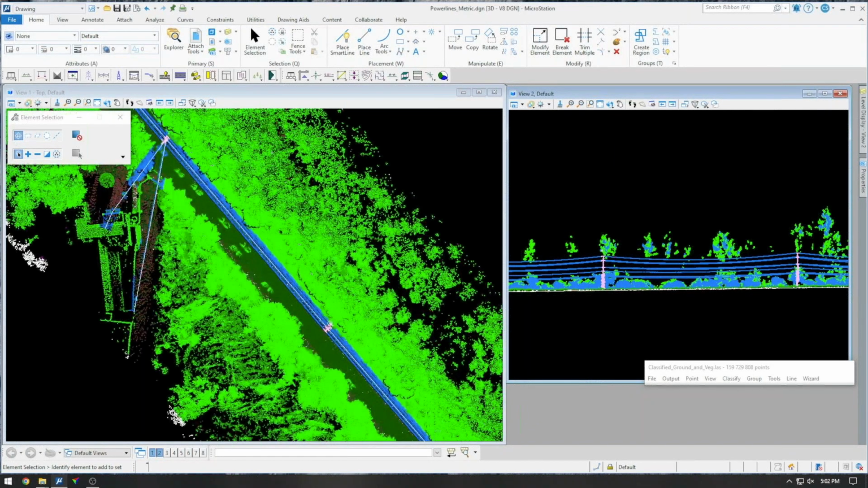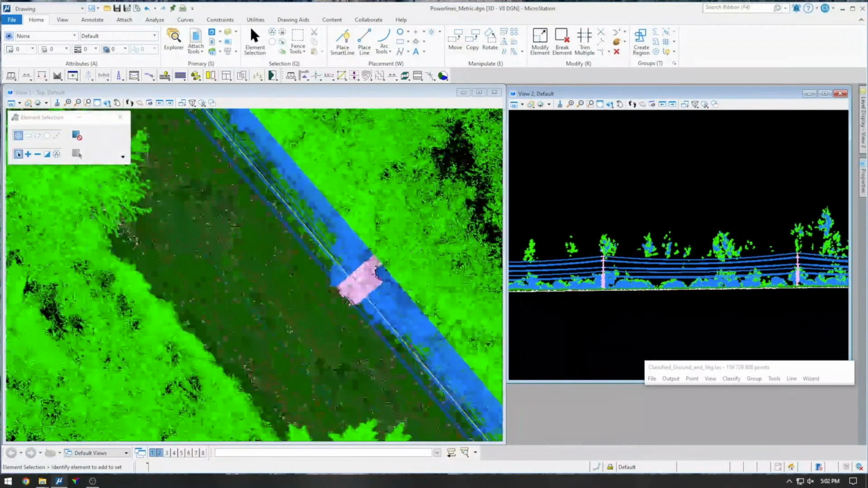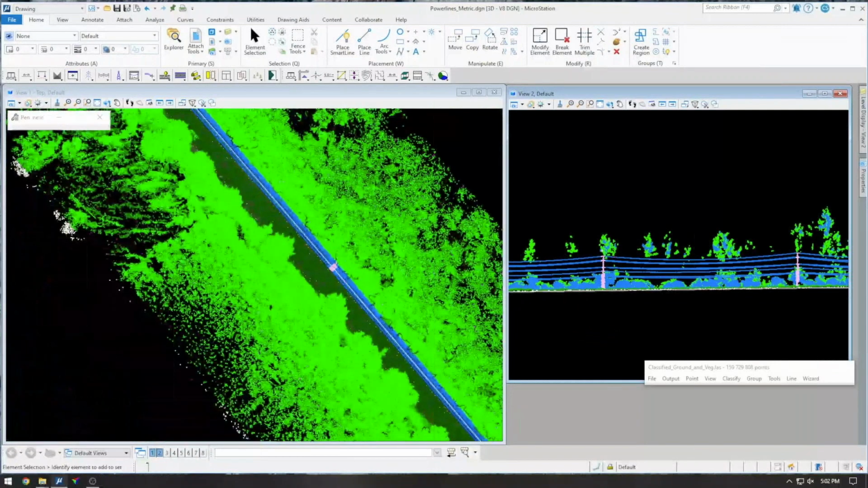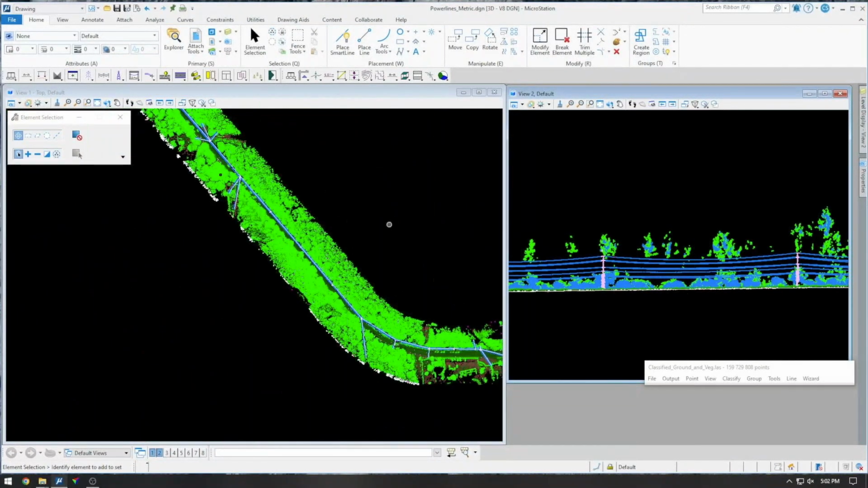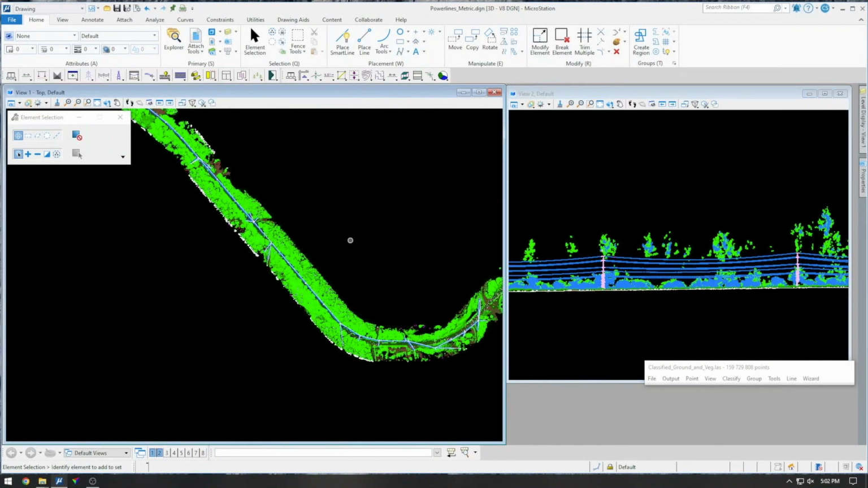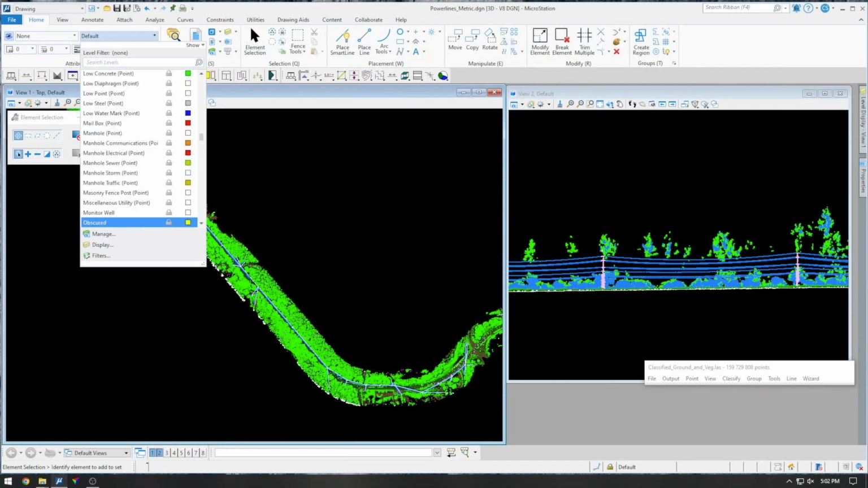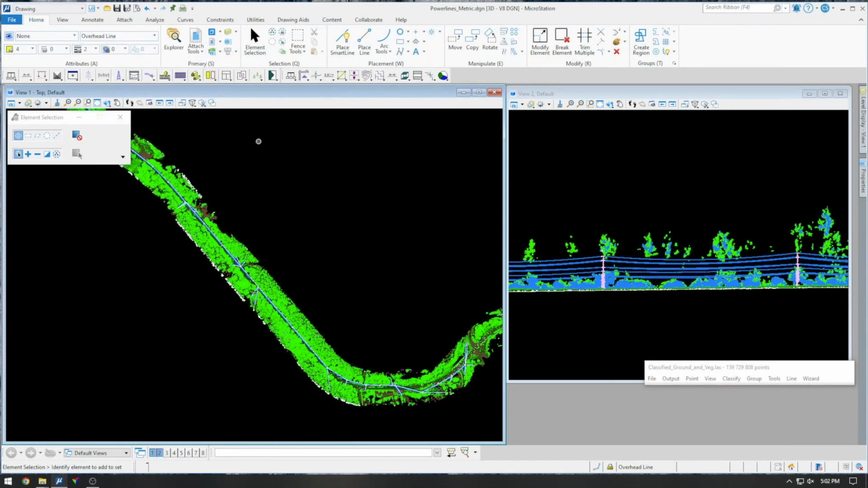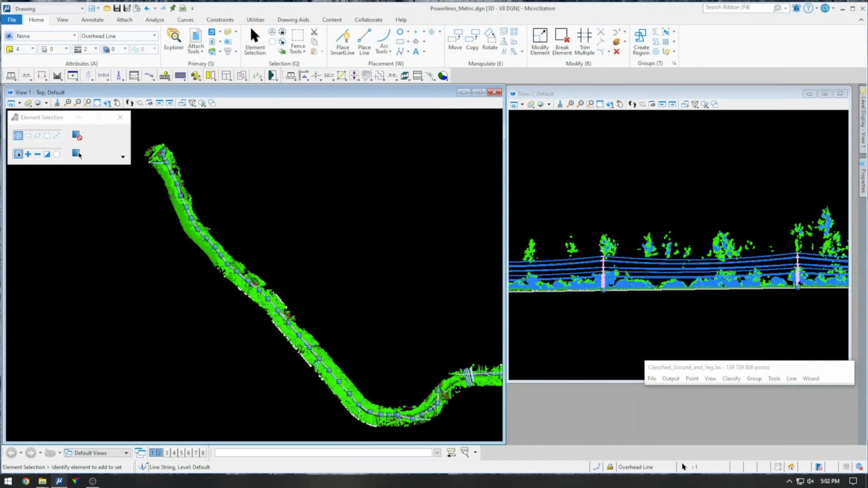So now at this point, I'll select one alignment and I'll run the Terrascan tool, find power line wires, and it will classify my point cloud and vectorize these wires on the overhead line level.